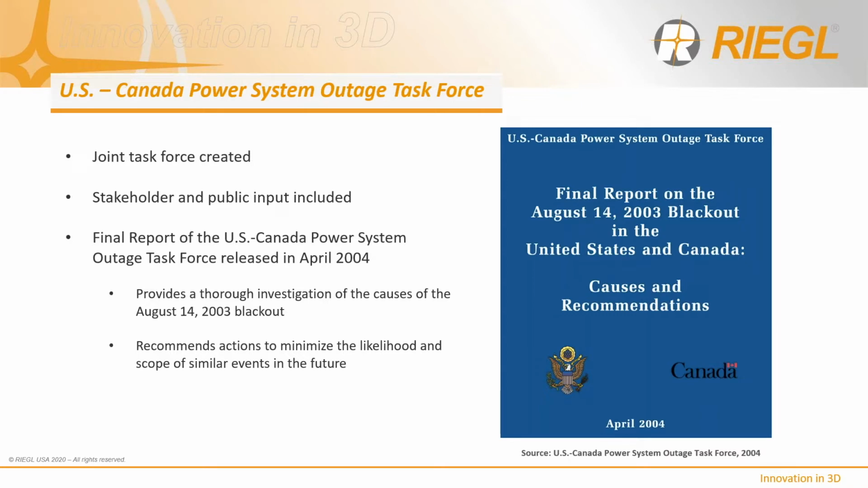The report provides a thorough investigation of the causes of the blackout and recommended actions to minimize the likelihood and scope of similar events in the future, and concludes that in the absence of enabling legislation in the United States and complementary actions in Canada and Mexico, the NERC lacks legal sanction authority to enforce compliance with its reliability rules. The 2003 blackout is a clear signal that voluntary compliance with reliability rules is no longer adequate.